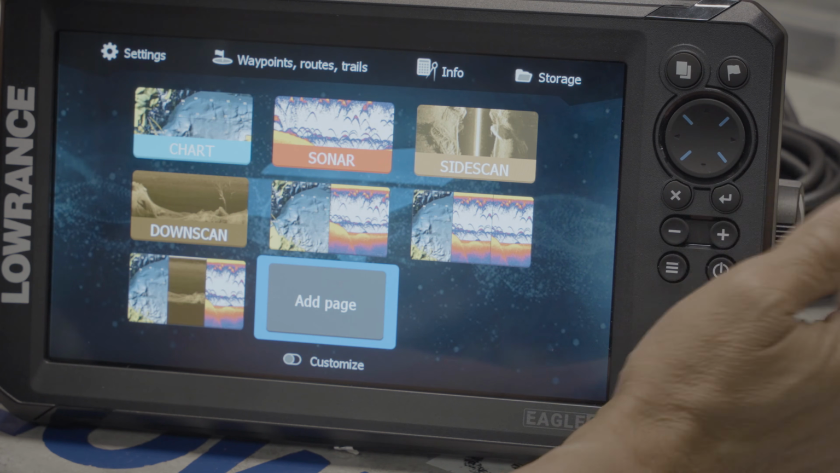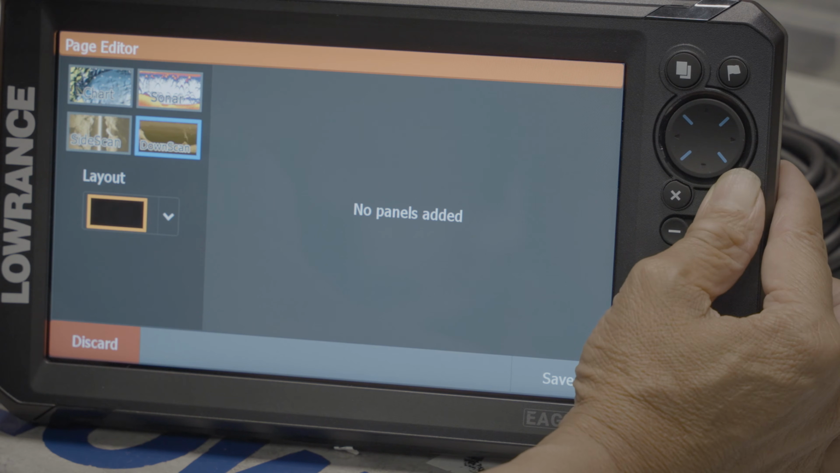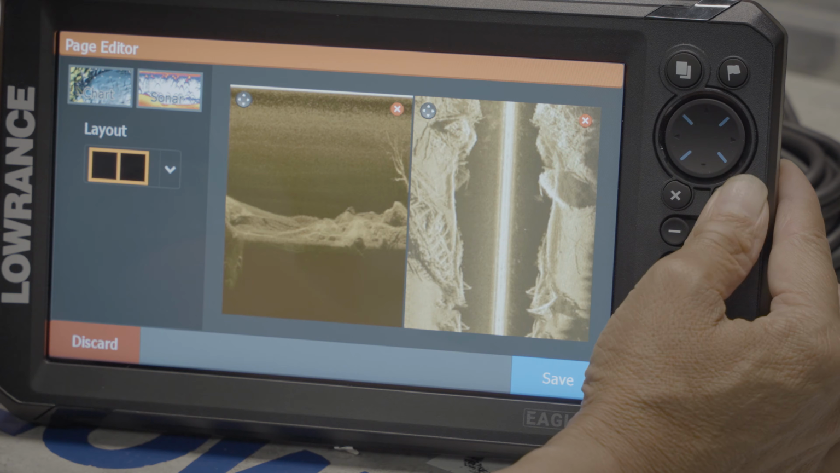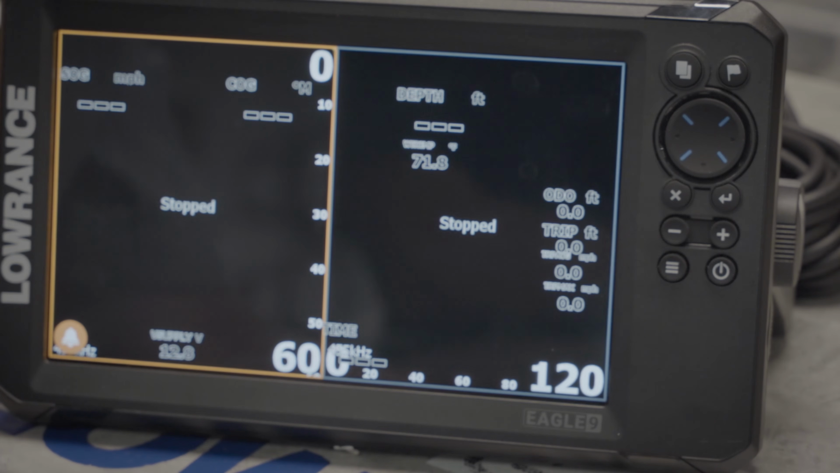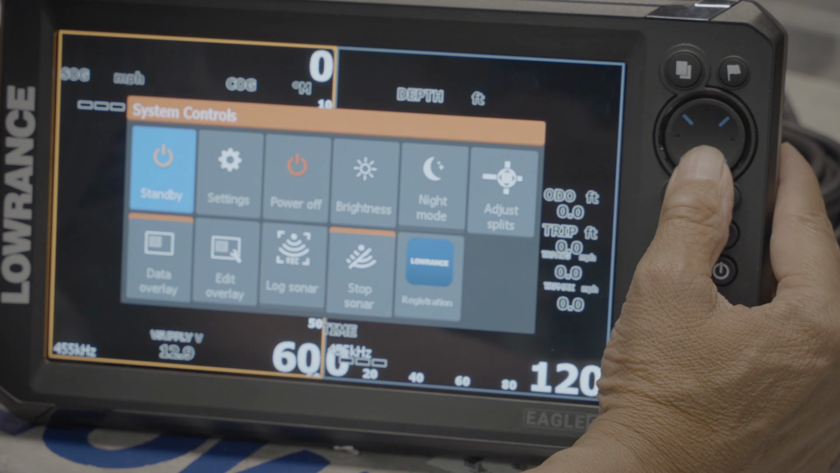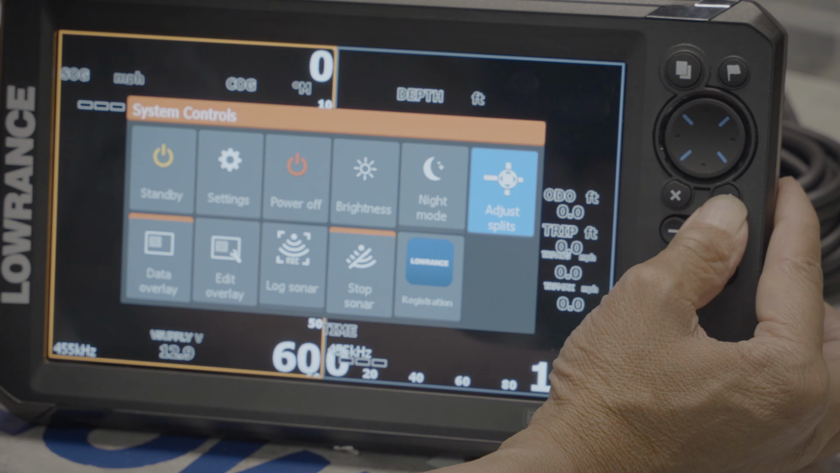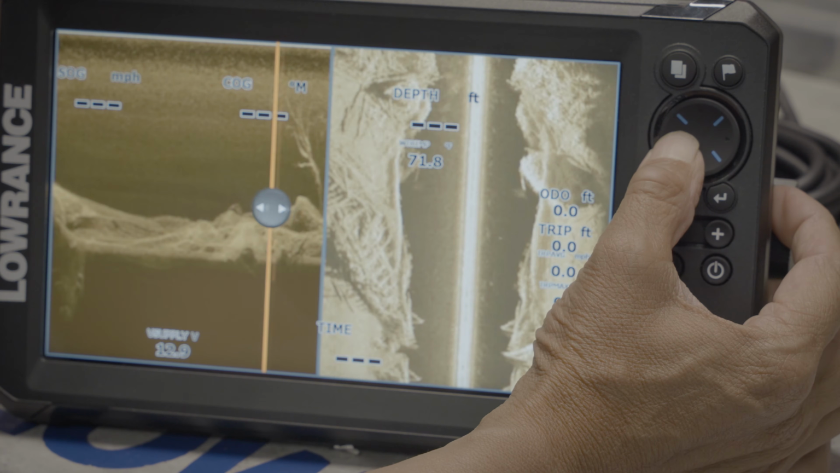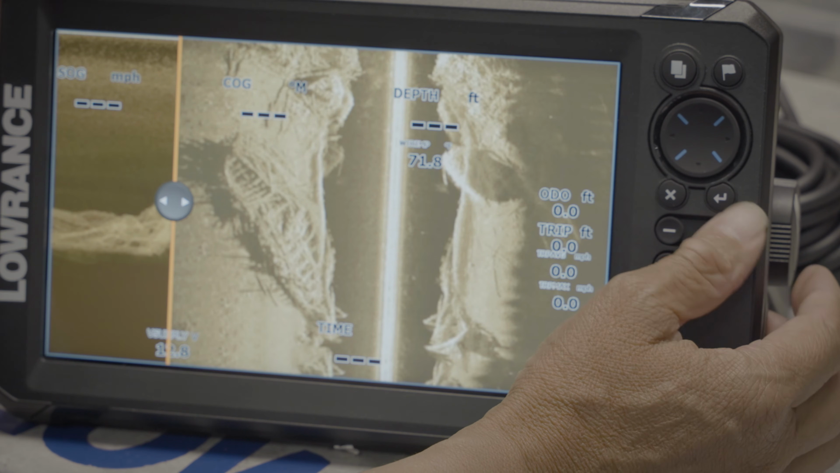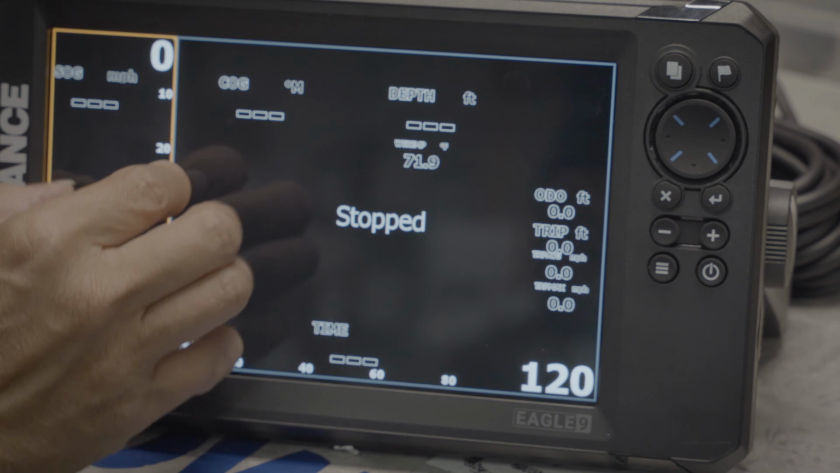So I go add a page, enter. We go down scan, we go side scan. We save it. But we want way larger side scan, way smaller down scan. Hit the power button, arrow across, press enter on adjust splits. We want way bigger side scan, way smaller down scan. Press enter. So down scan, side scan, down scan.